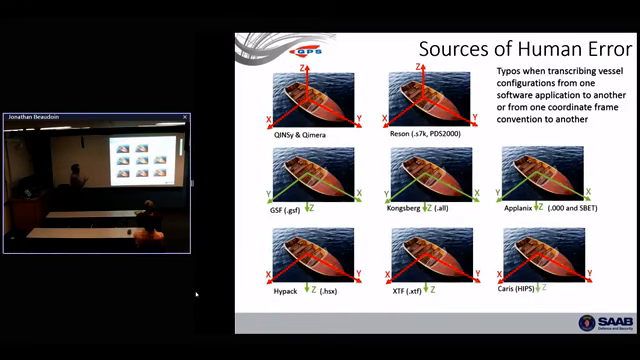So humans make mistakes along the way. There's all kinds of spots where you can make mistakes. So there's lots of sources of human error in the system. First of all, I have vessels, and depending on the software I'm using, there's different coordinate frames. You know, is Z up or down? Which way is X and Y? Do I have a left-handed or right-handed coordinate frame?